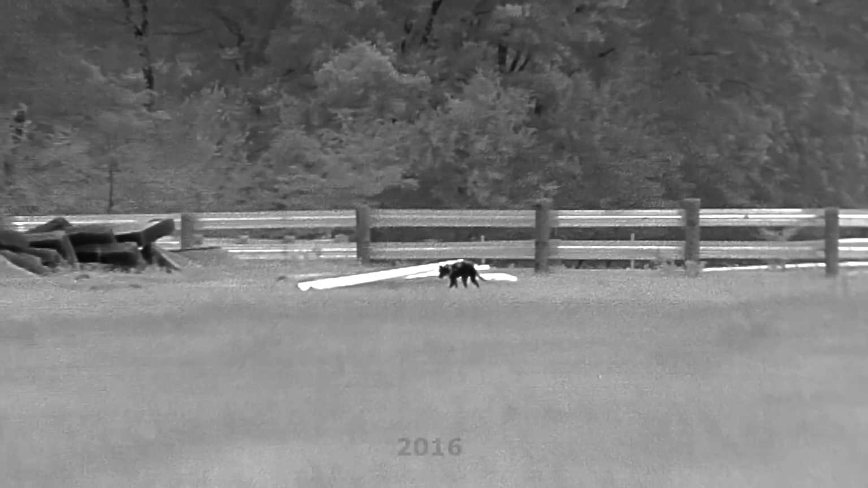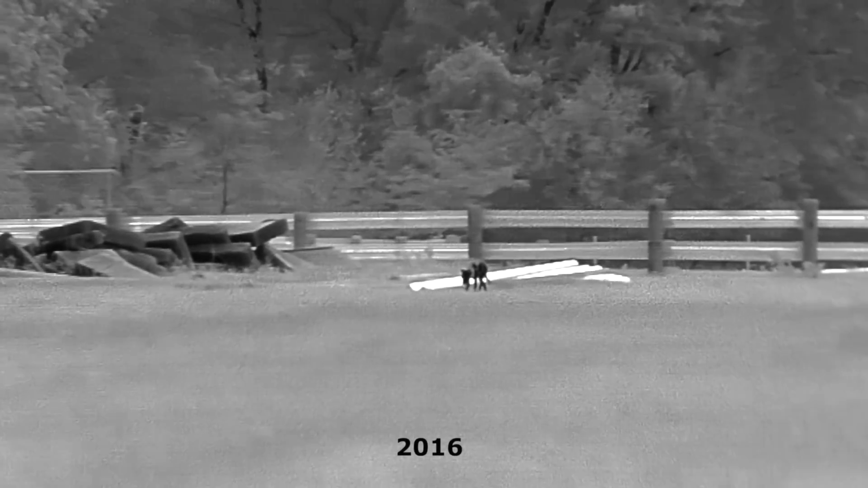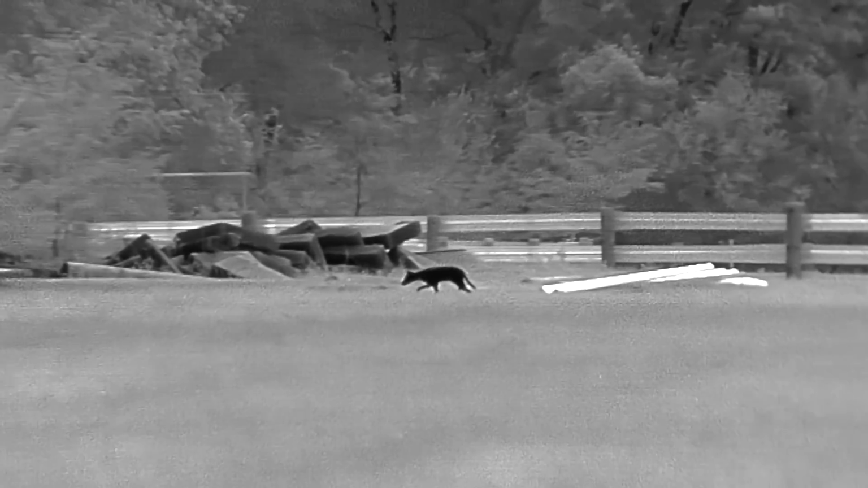Anyone who hunts long enough will eventually bump into an animal that for one reason or another will give you a run for your money. It was almost as if that one specific animal that got away was destined to haunt your memories, and all you could do is just pray you someday get another chance.